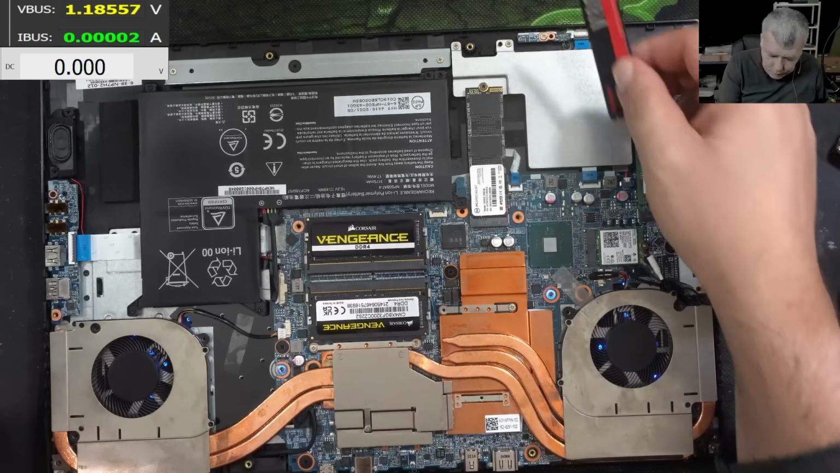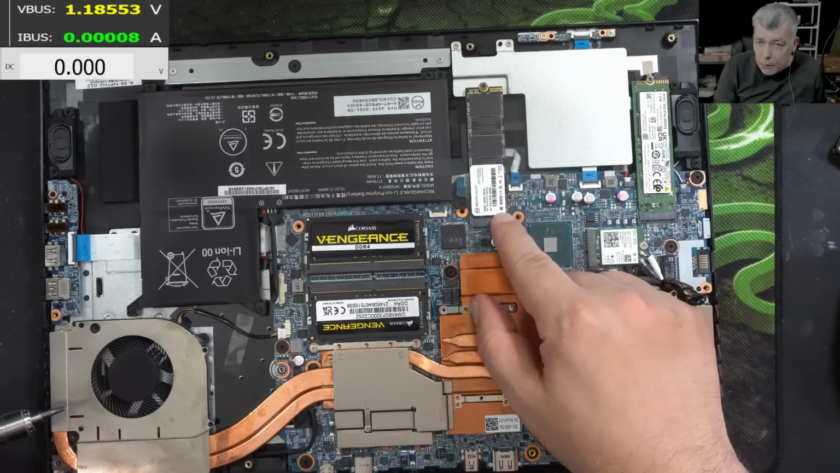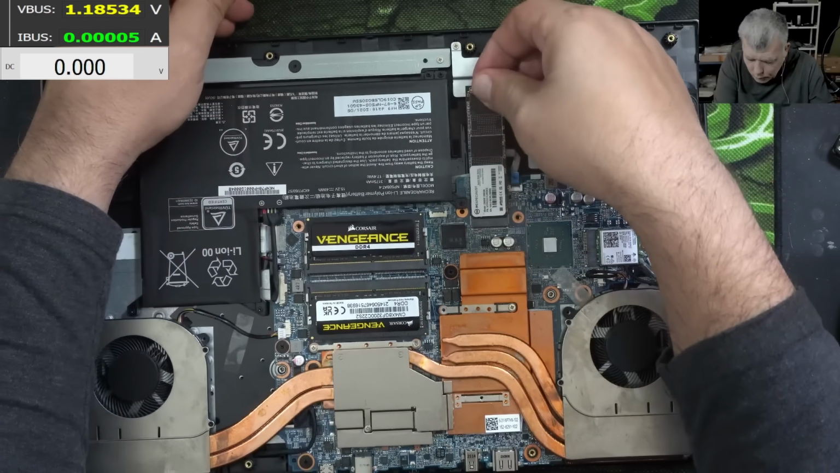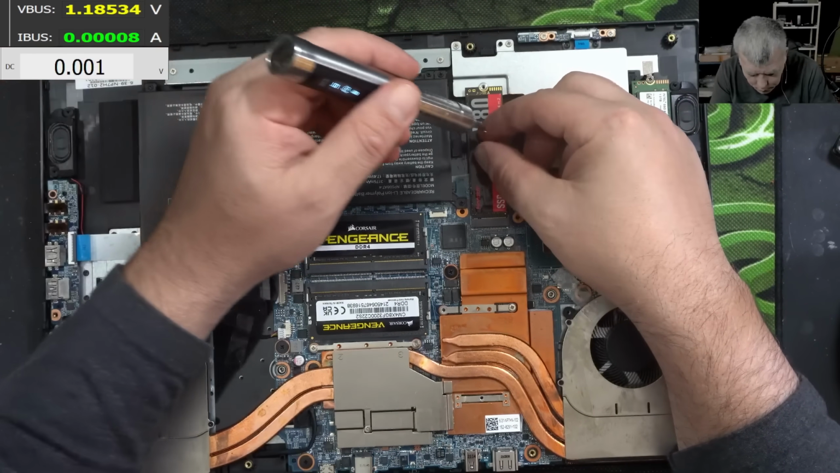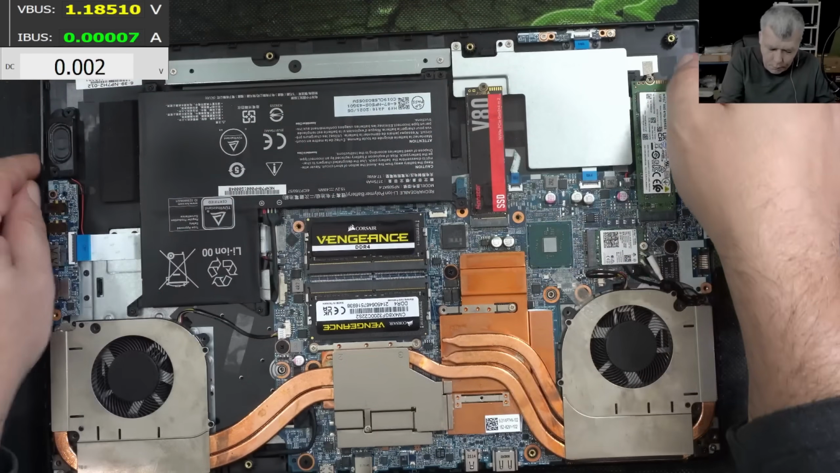Let's see. Let's wait for the laptop to go off. Yeah, it is off. That's the customer one. That's my one. Perfect.